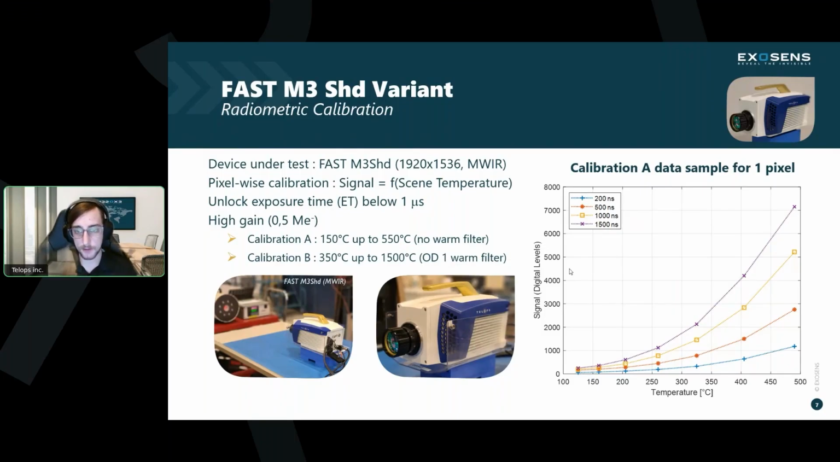Because this detector actually performs so well, we've exceeded our own expectations. For the first units that we are delivering later this month, actually before the end of 2025, we've been able to extend those calibrations downward on the low end. So we can actually see lower temperatures in either of those calibrations. We're not ready to fully put it on the spec sheet yet, but the actual models that we're delivering have wider ranges than that, which we're pretty proud of.